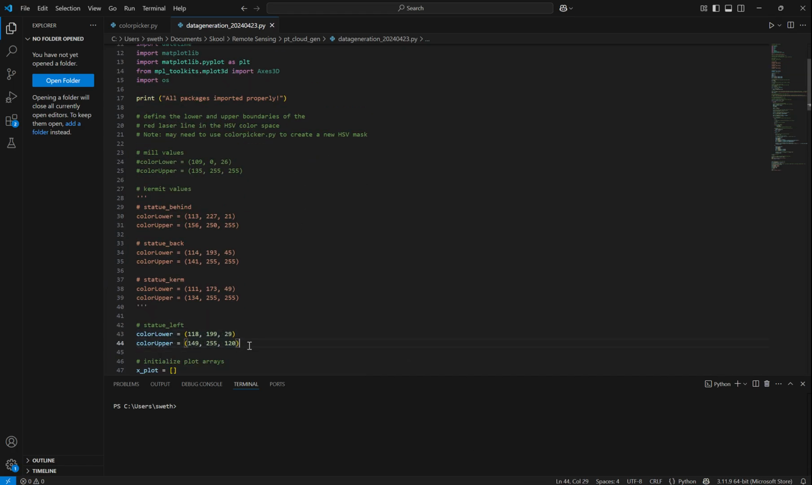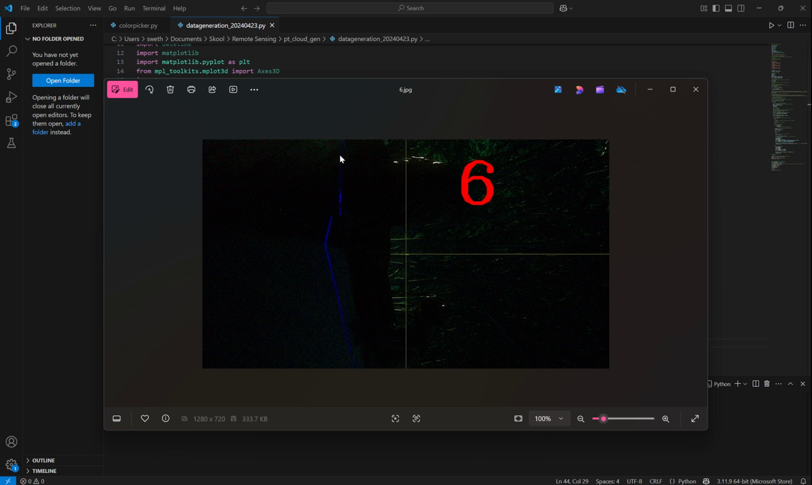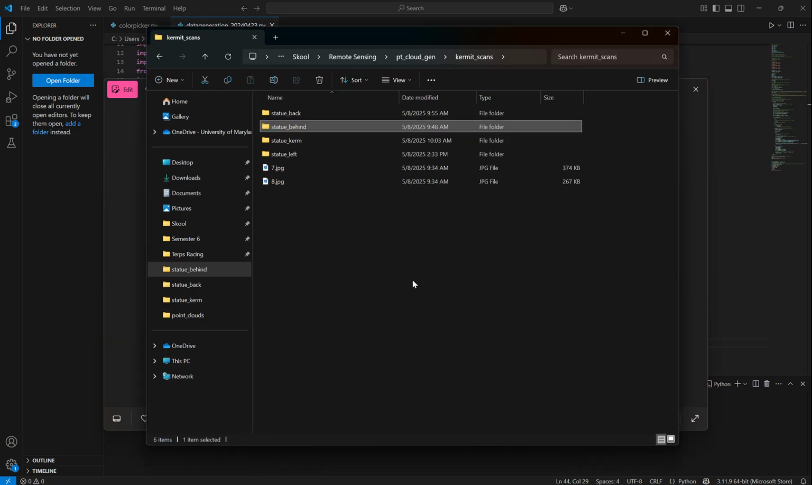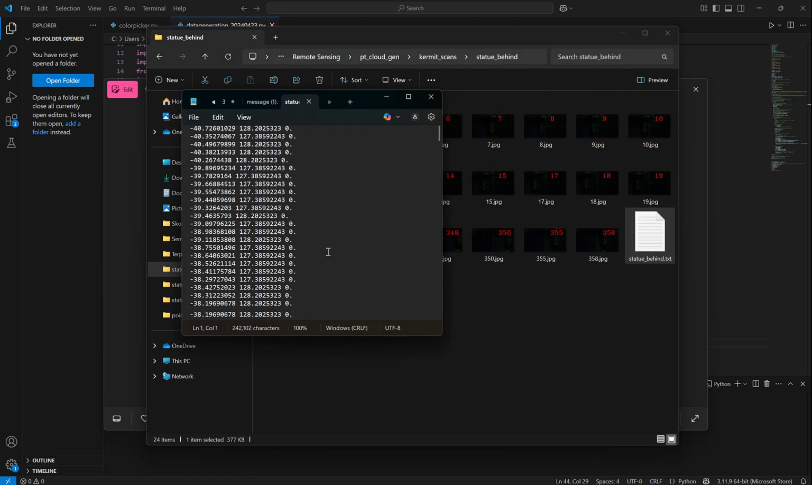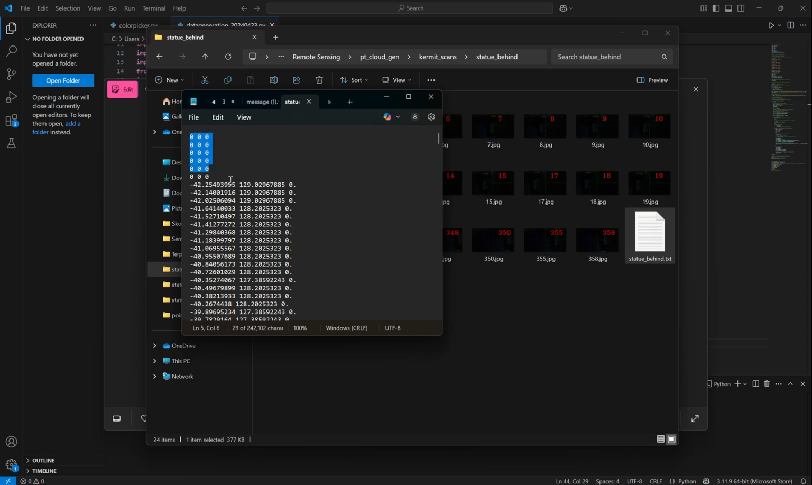So I set HSV bounds to isolate just the blue line, and the script will go through each row in this image, find the average location of the blue line, and produce an XYZ coordinate point based on that average value. Then it will save this as a .txt file like this one, which is just a bunch of XYZ coordinate points. We can see that there are some values that are nonsensical.